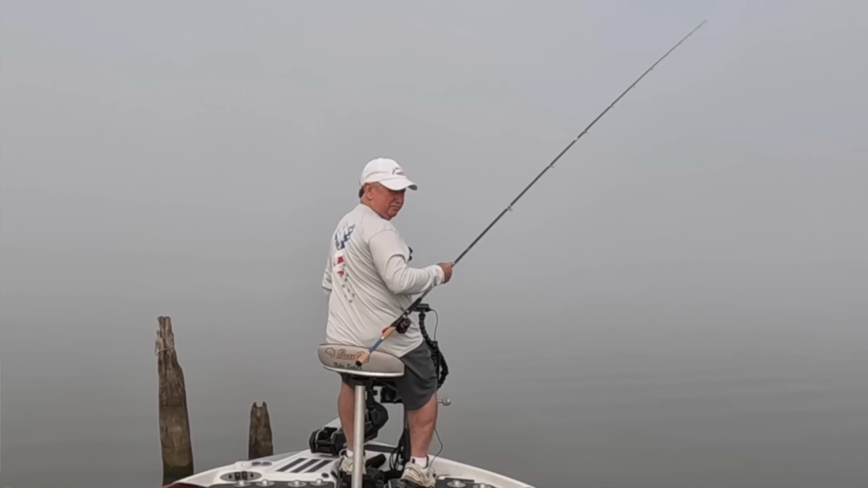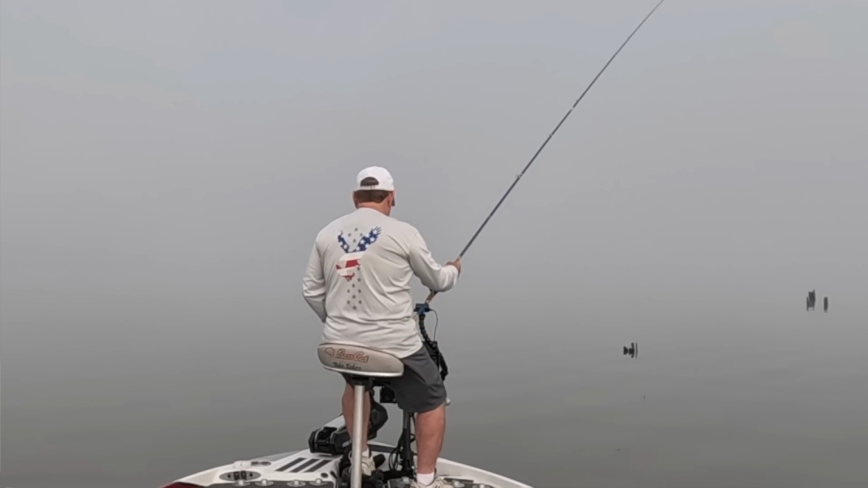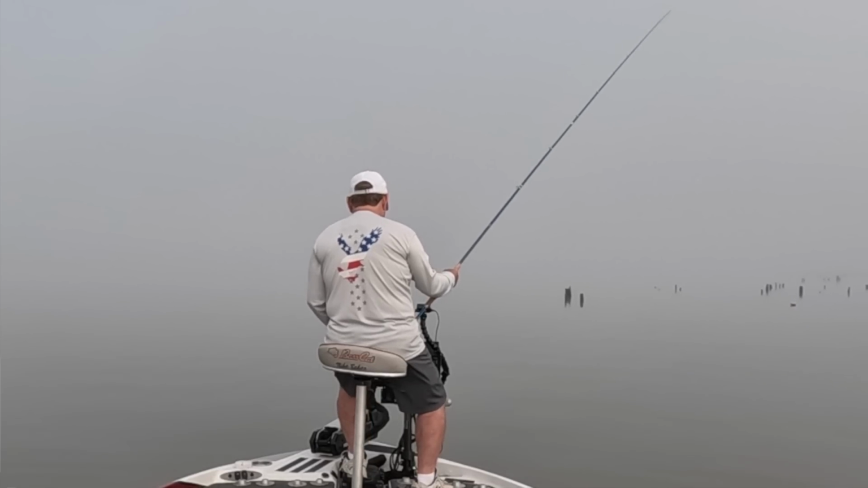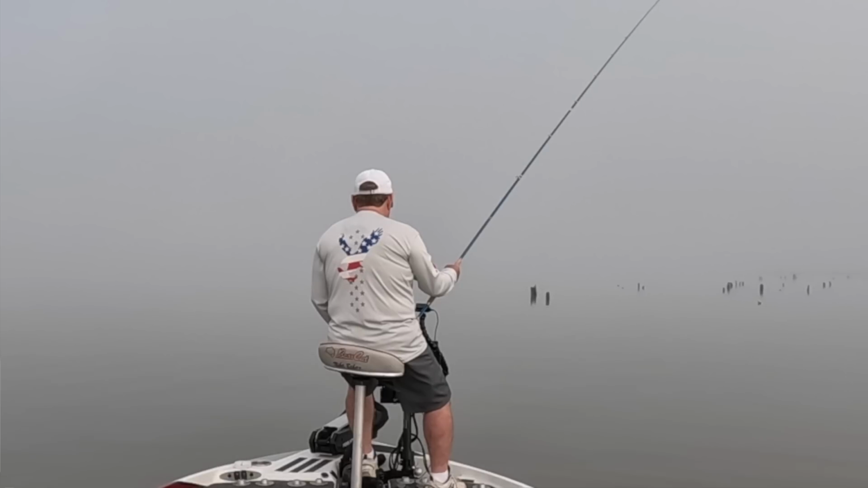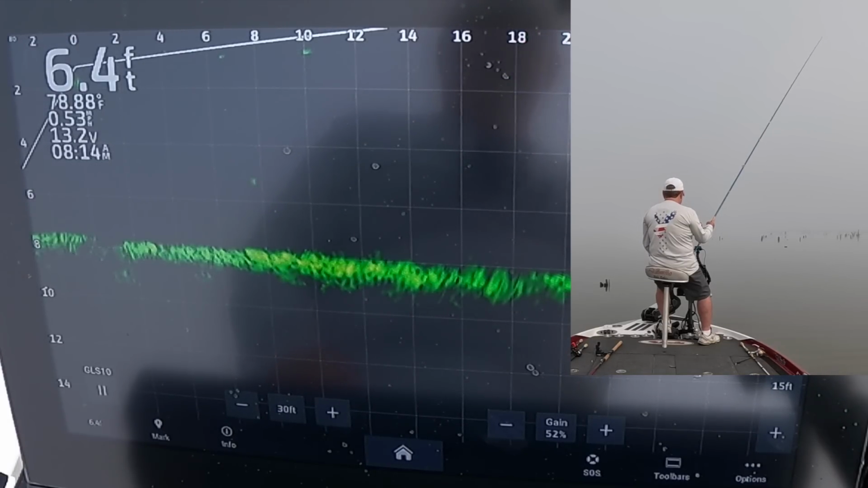Power pole up. 7.5 feet of water. There's some fish in there. Water temperature 78.9. East Truman Lake fish like this shallow water, even when it's hot. There's some more stake beds back in there, but I think it's going to be too shallow.